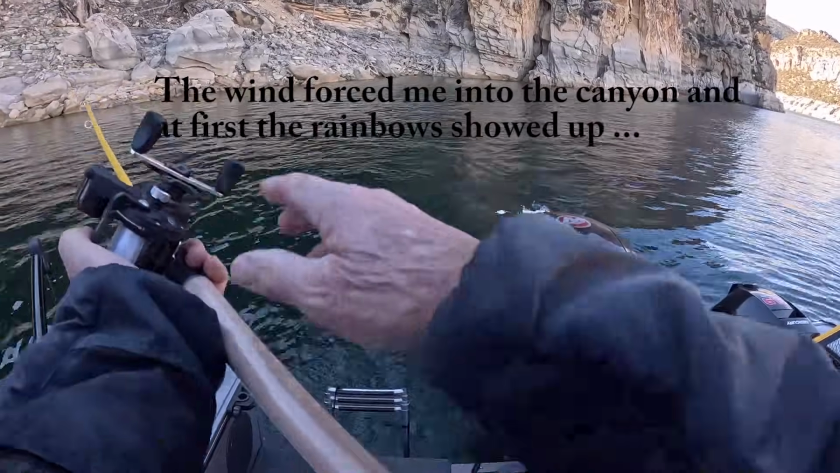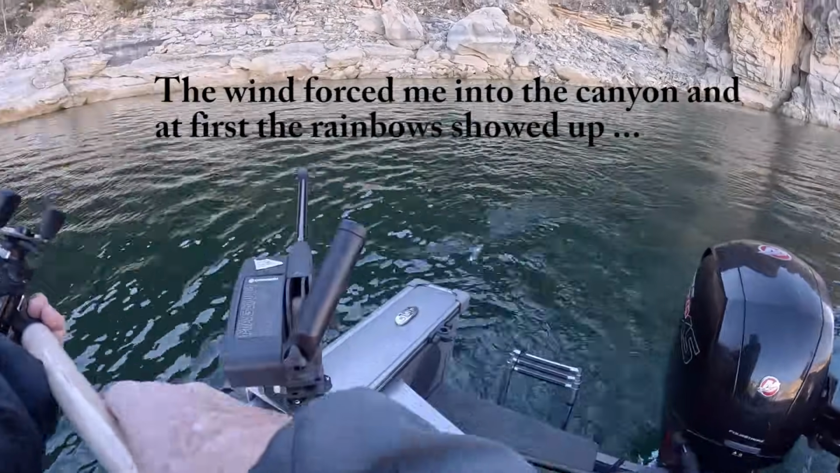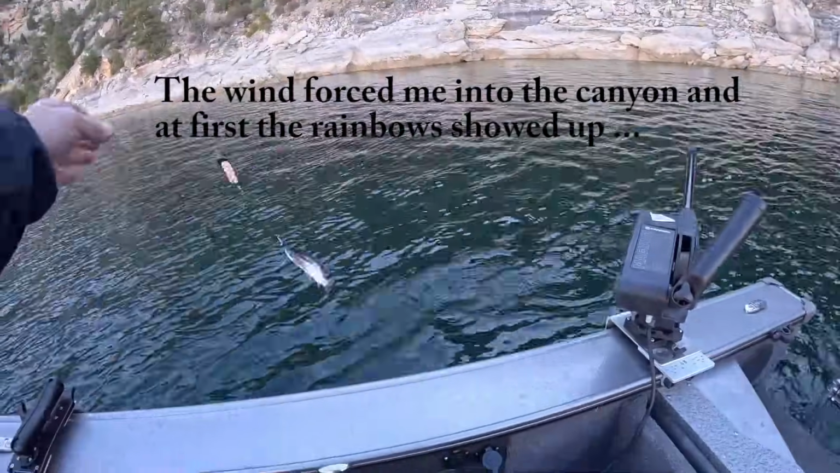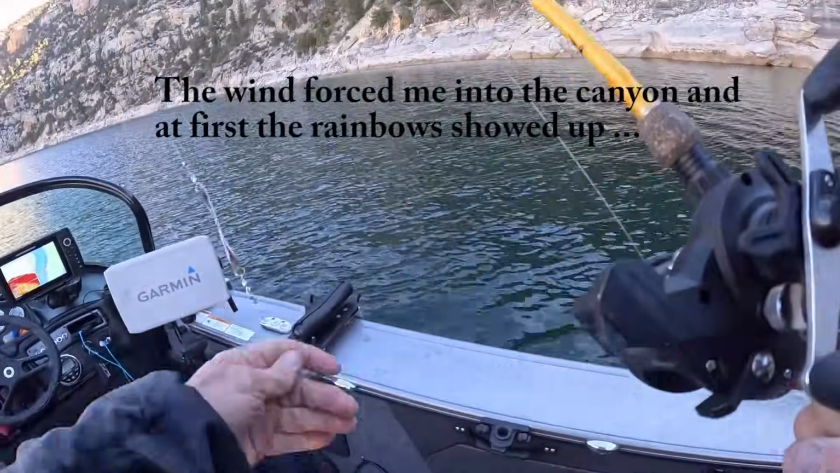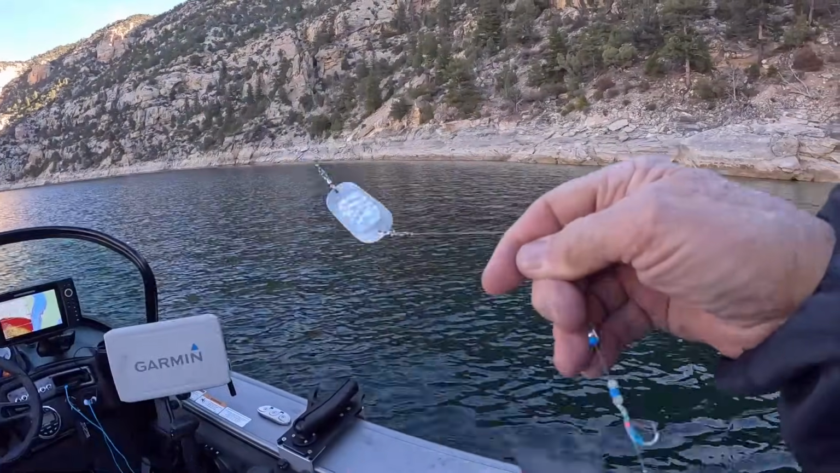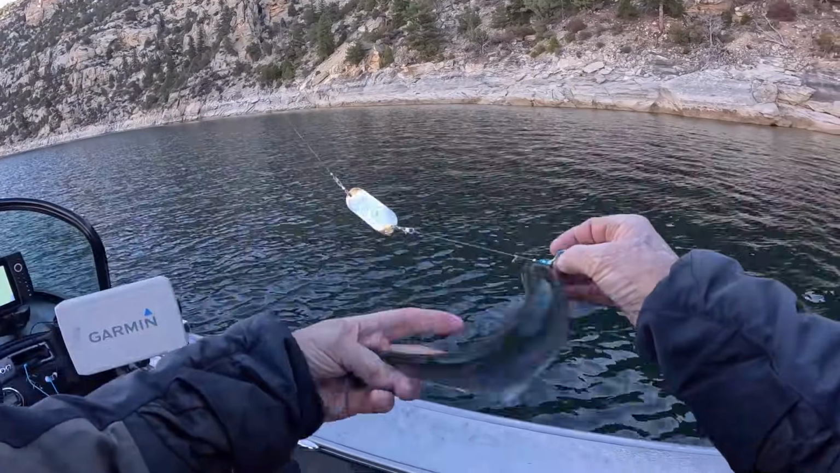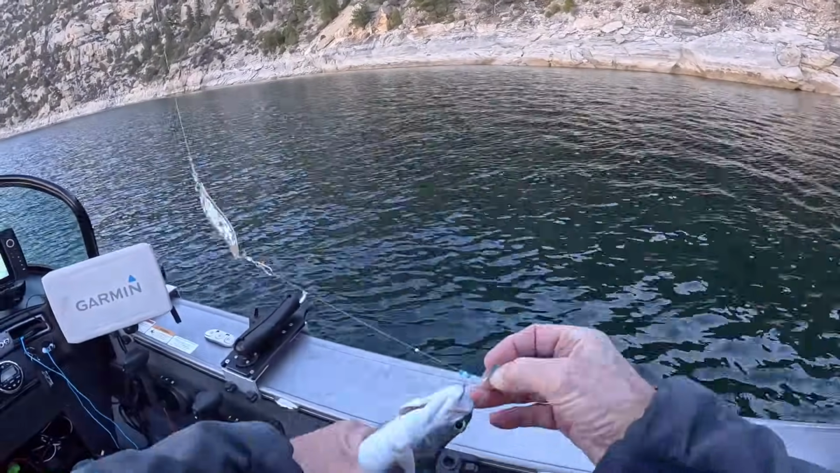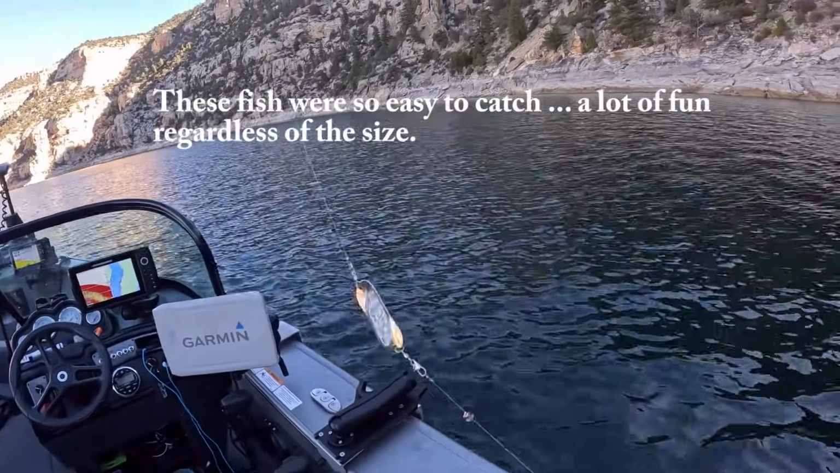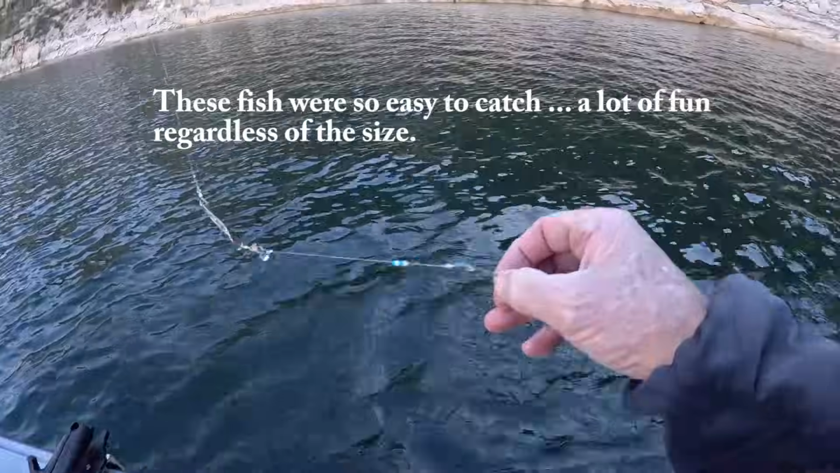Rainbow, cutthroat, small kokanee. No, say what? I don't have a clue yet. A little kokanee. Actually, it's a rainbow. Boy, it's really bright, just like a kokanee, but just a nice little rainbow. Go ahead and release that back, and there we go. Nice little rainbow.